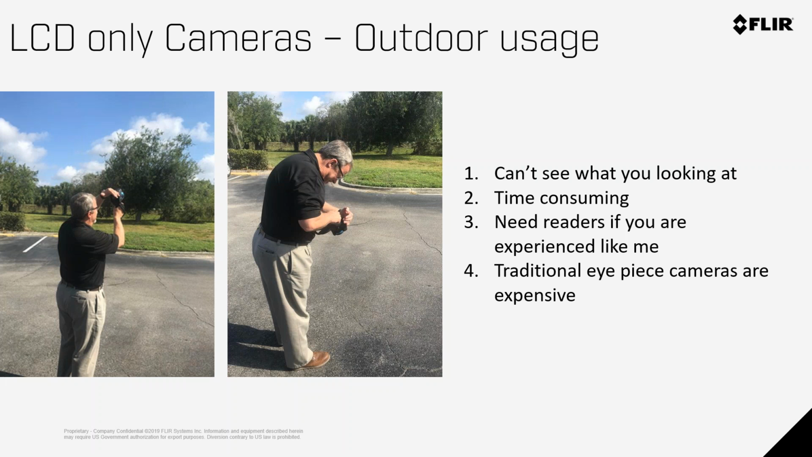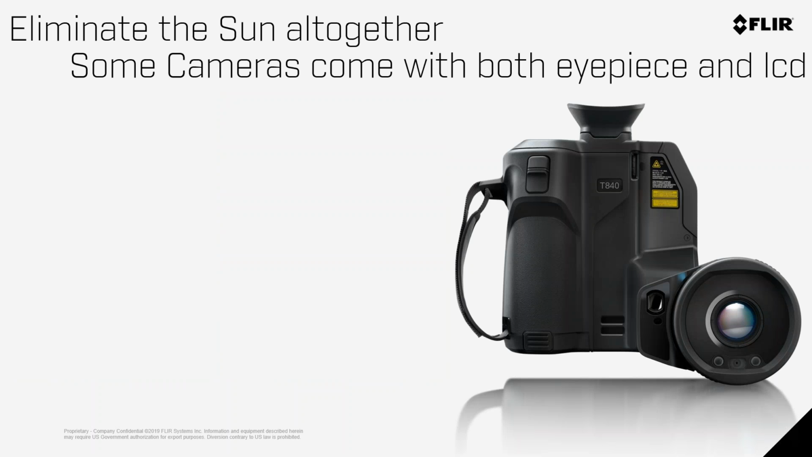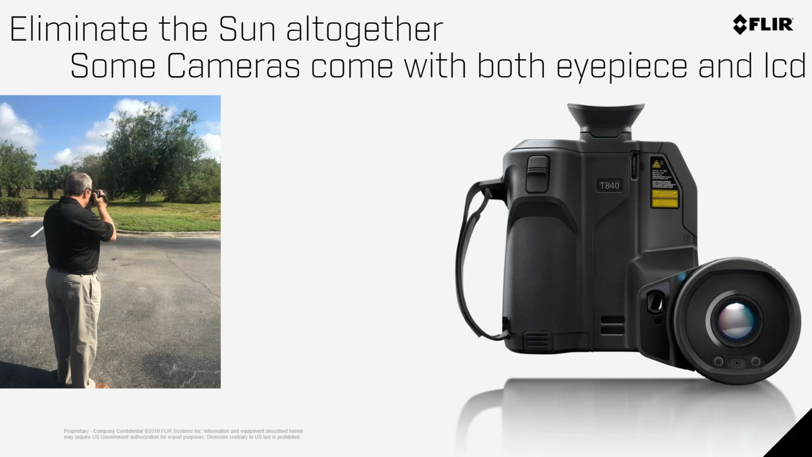Historically, infrared cameras have had eyepieces on them. Traditional eyepiece thermal cameras are expensive. Today, those cameras are quite affordable. And if you're outdoors, most people use sunglasses. Using sunglasses while you're trying to look at a screen makes it really hard, especially when you're using readers at the same time. So with today's technology, some cameras are now coming with both an eyepiece and an LCD.